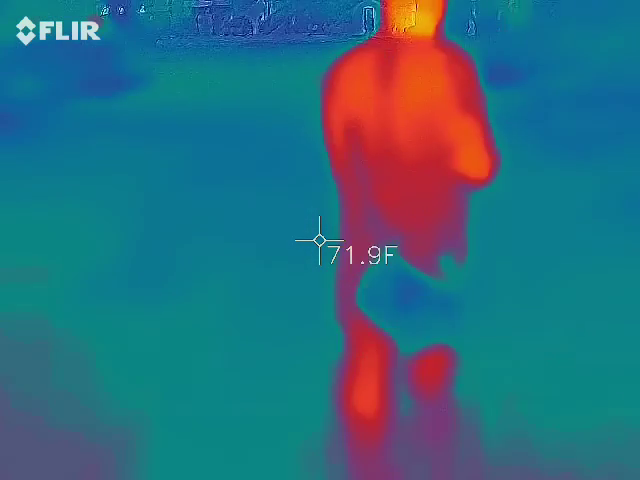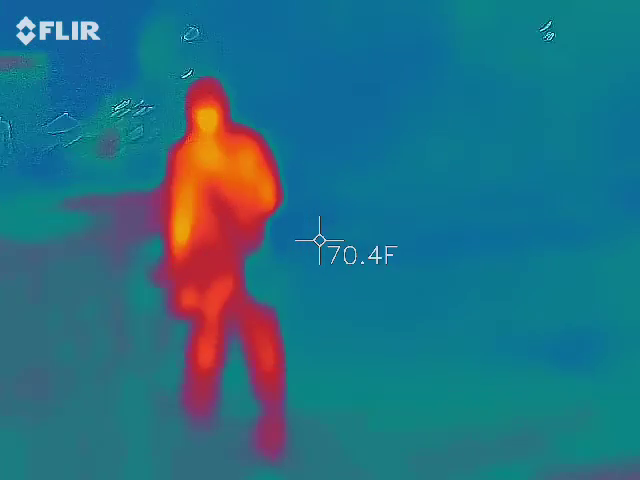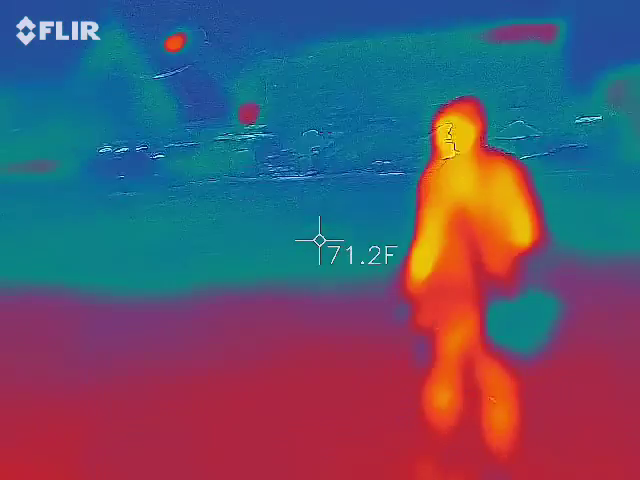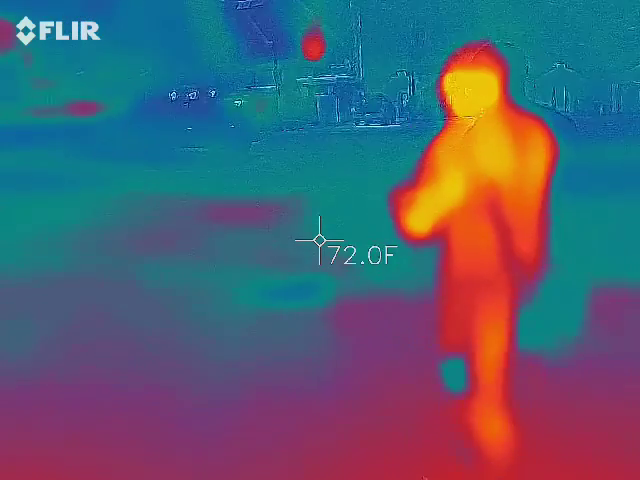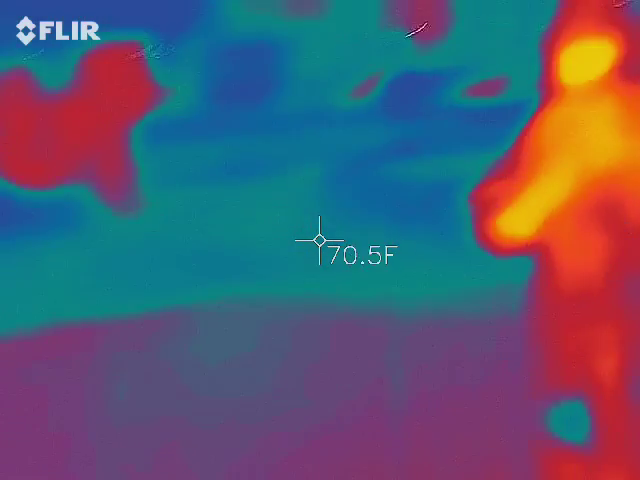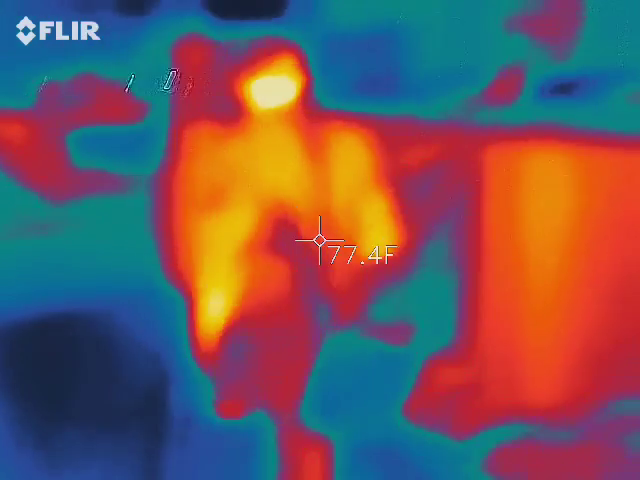We're gonna head over here. A lot of heat on these fences.